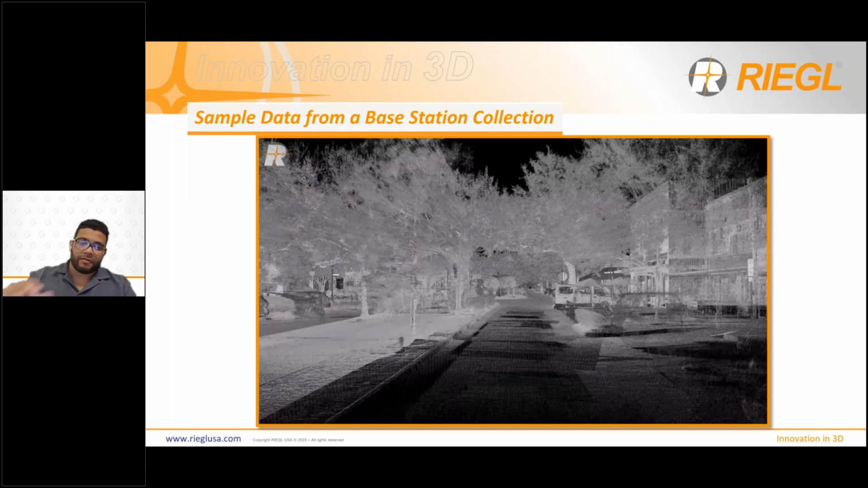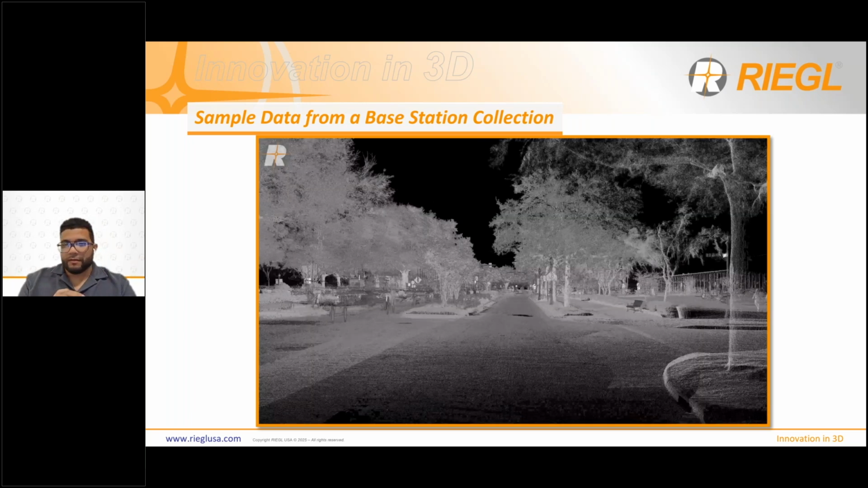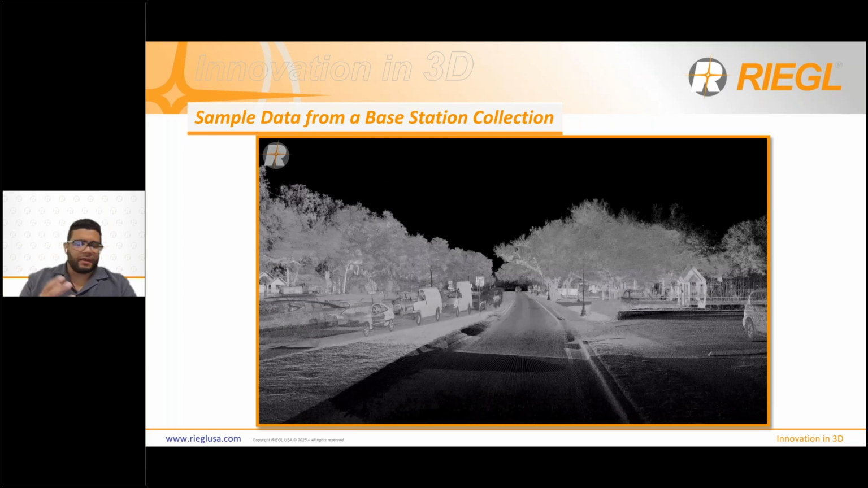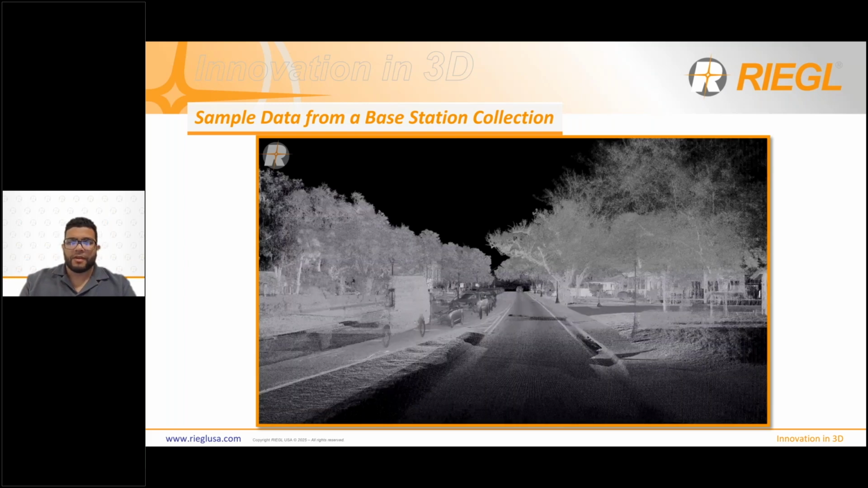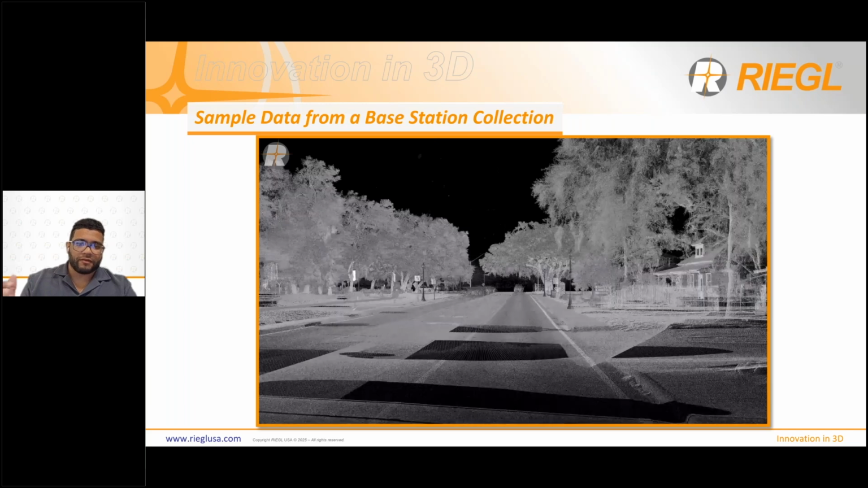I'm going to go through in the next couple of slides and break down what we collected, show some cross sections, stuff like that. But just so you can get a quick visual of what we collected. This data set, I believe, contains roughly 1 billion data points. Again, it took about 20 minutes to capture. We had the base station set up maybe a mile or two away from this location.